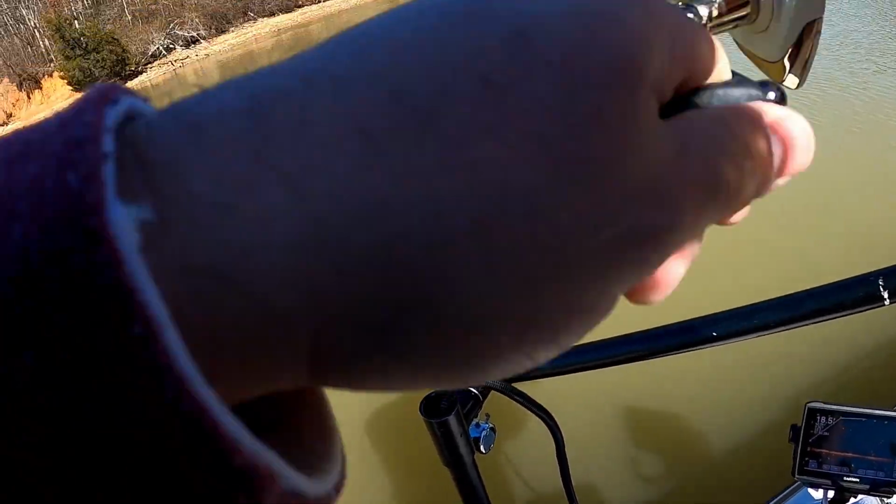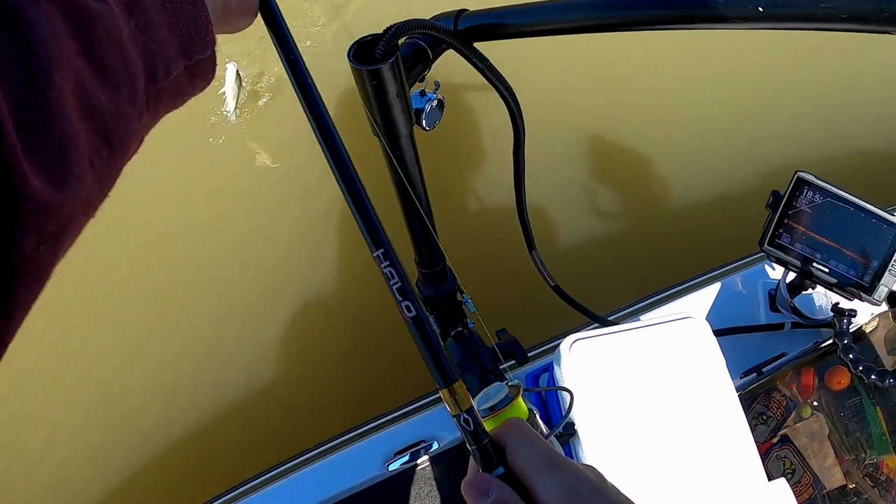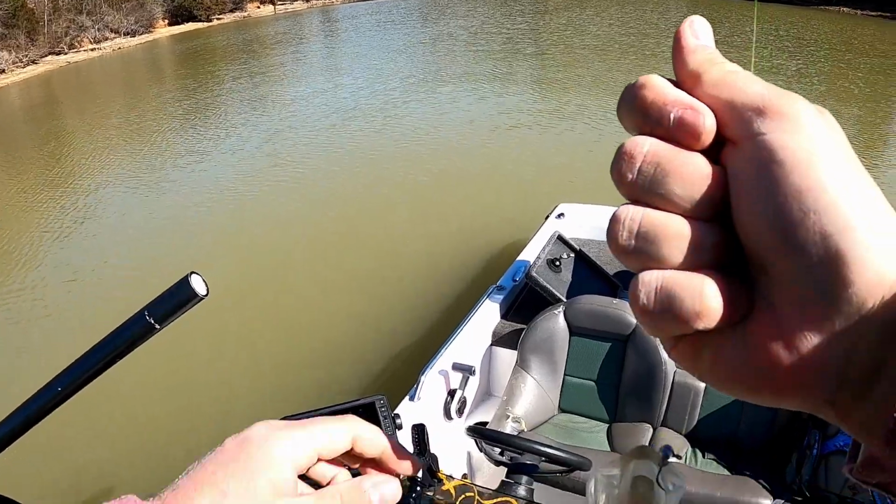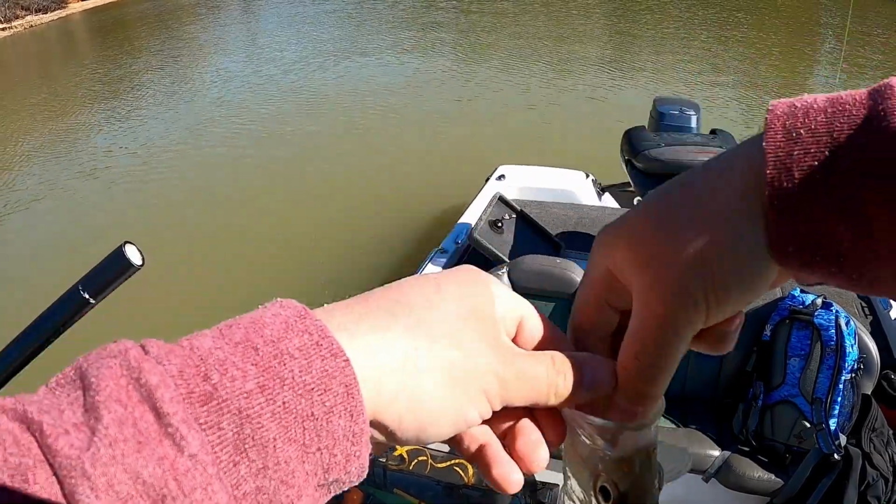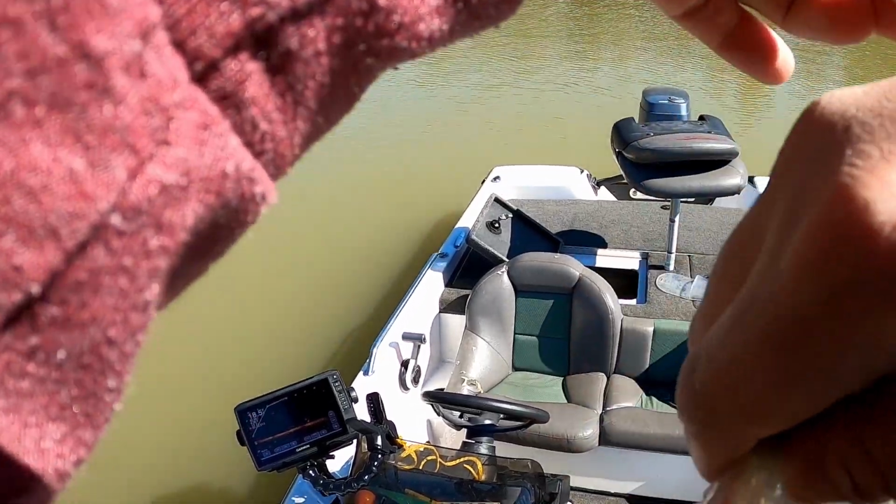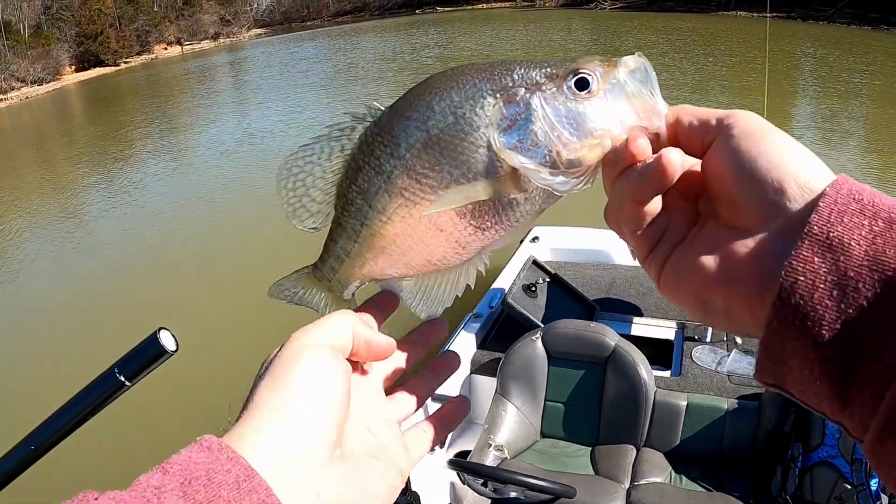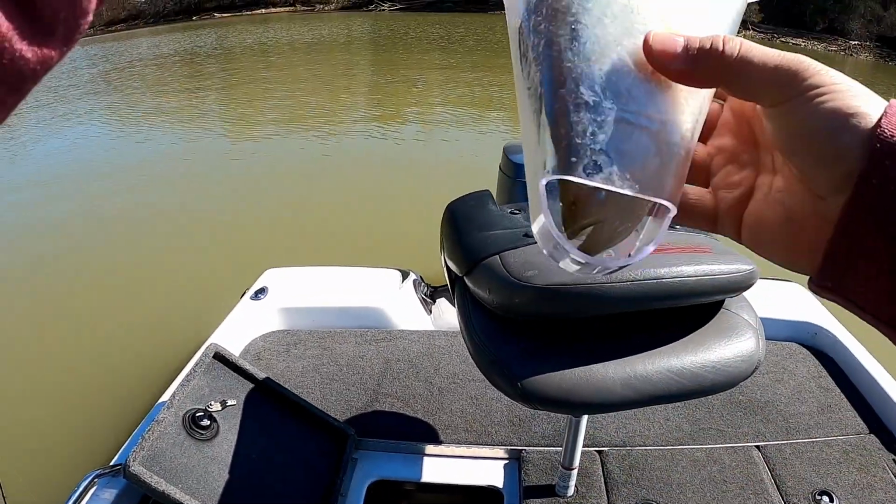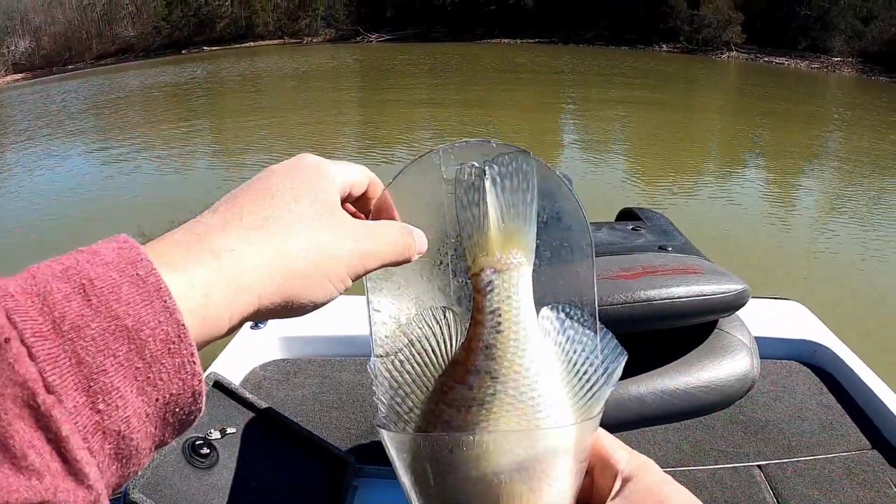There we go. Couldn't tell if it's the tree or the fish. There's a big mark in there. I hope that's a decent one. Yep. Looks like he might go 12 or so. Oh, caught myself. All right. 11 and a half. 11 and a half.